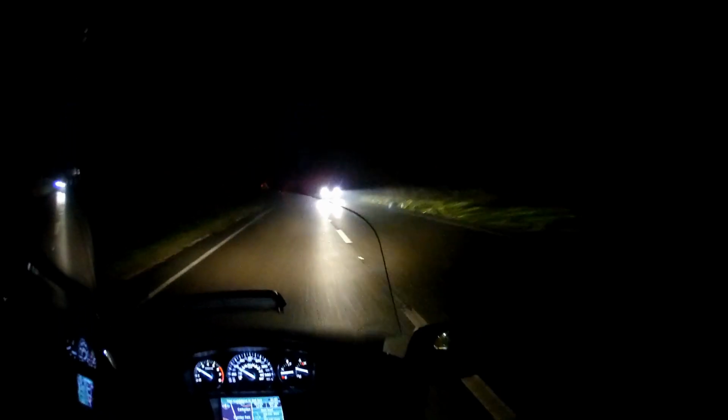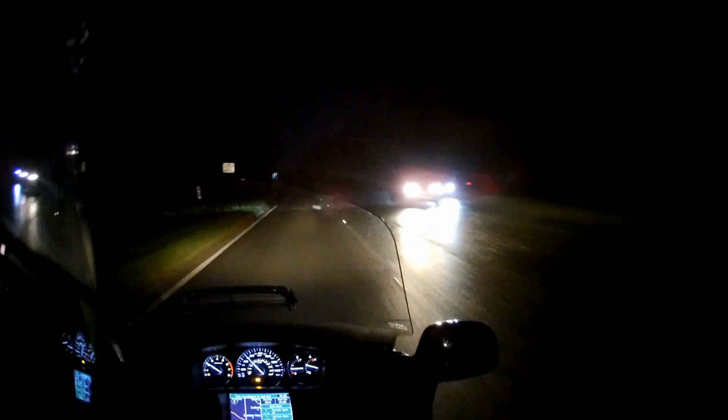What do I think of riding the Goldwing at night? I have to say that the low beam is satisfactory but not outstanding. I can see why people fit driving lights and fog lights to their Goldwings. It could do with just a little bit more light filling in the gaps on the road. It doesn't have quite the sort of penetration that I would like.